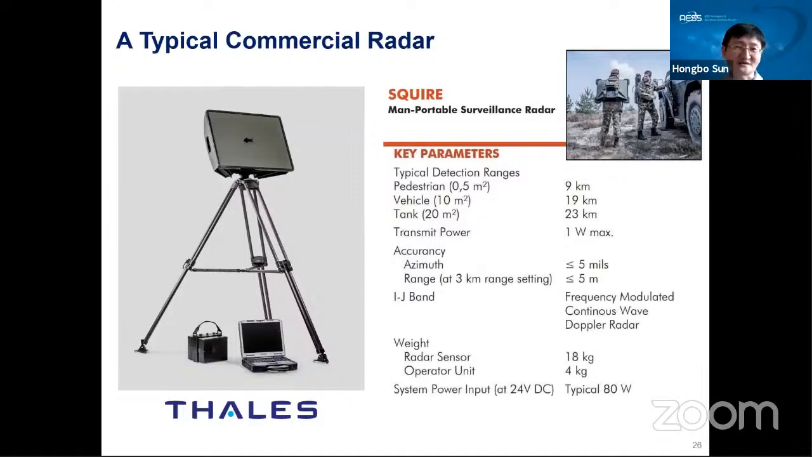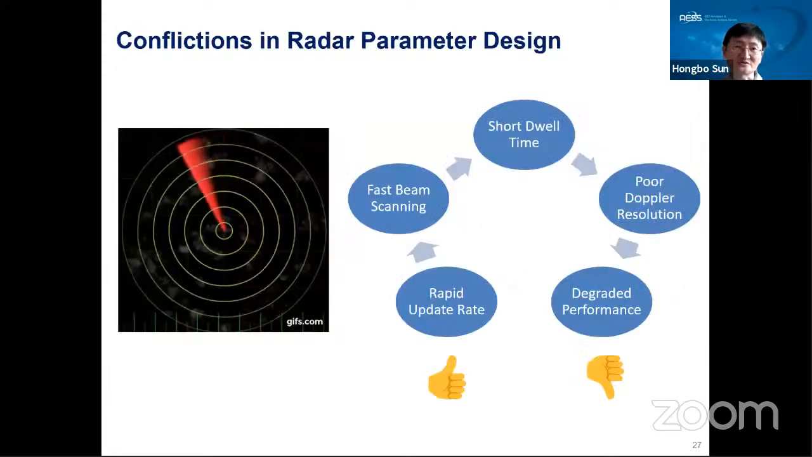Next, we go to the real-world scenario. For example, I give a typical point-based radar system. We also use this radar system to detect drones. It's a man-portable surveillance radar, and I think it has been widely used in Southeast Asian countries. In the real world, the radar system will always need to cover either 360 degrees or a very wide area. That means the radar beams must always be scanning.